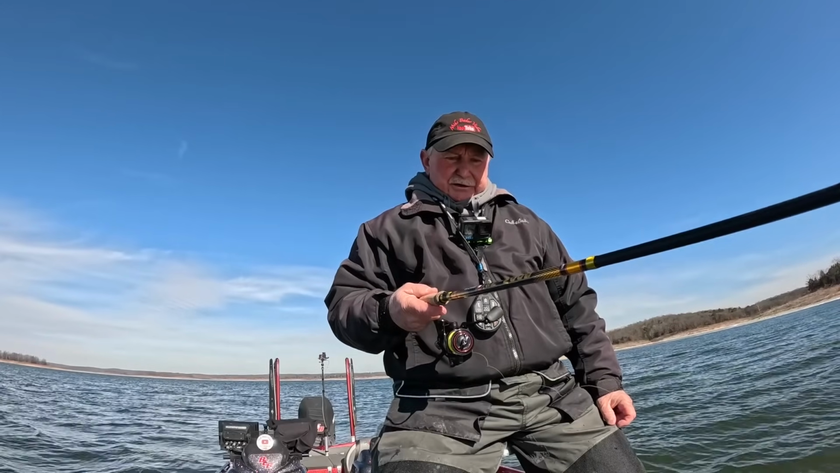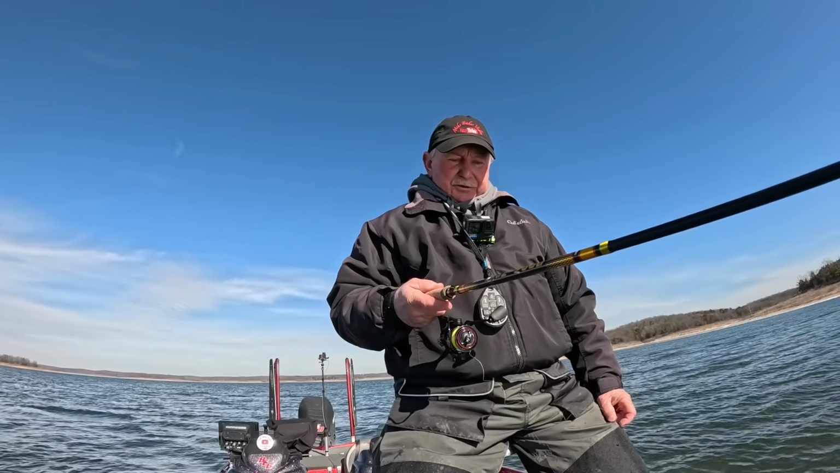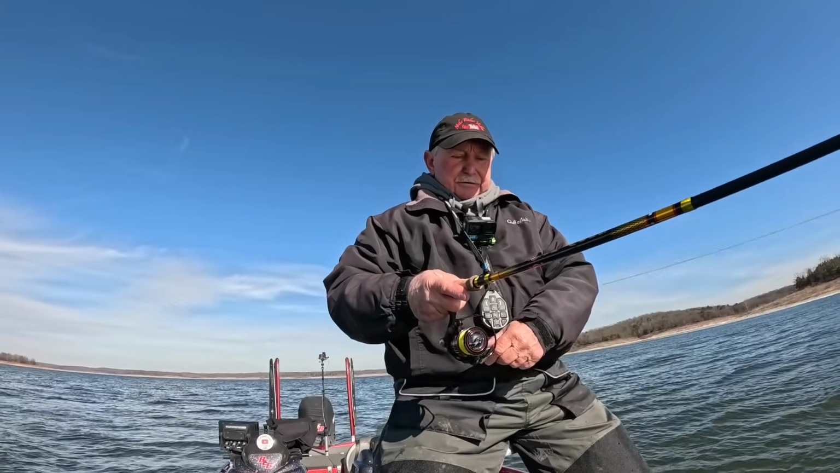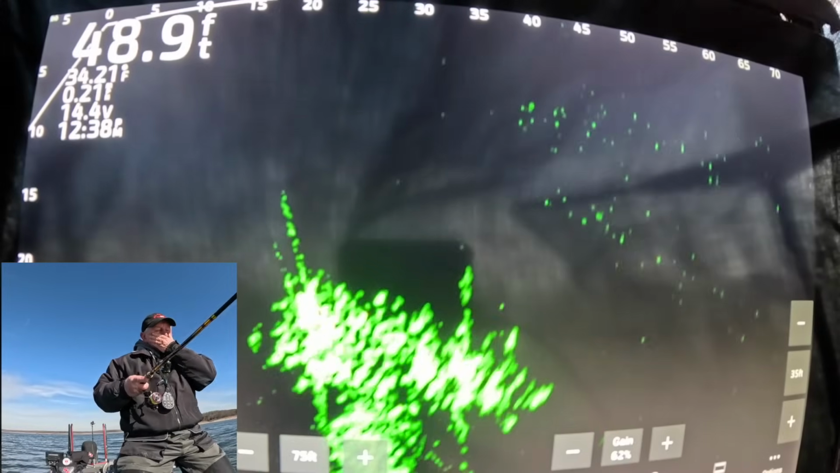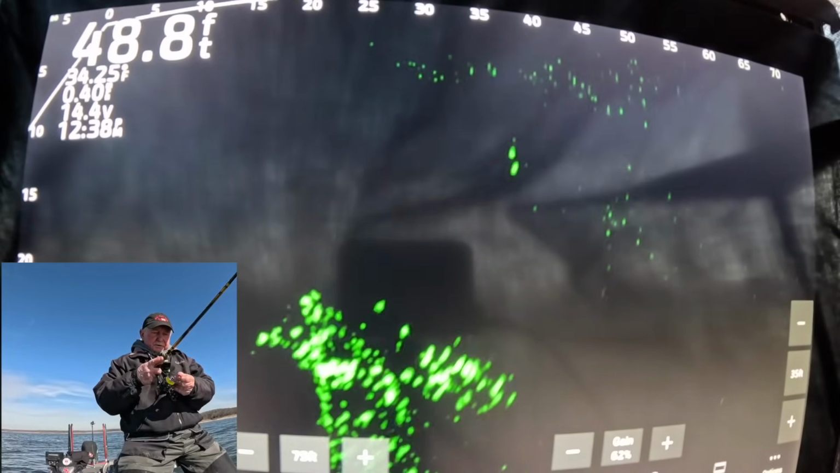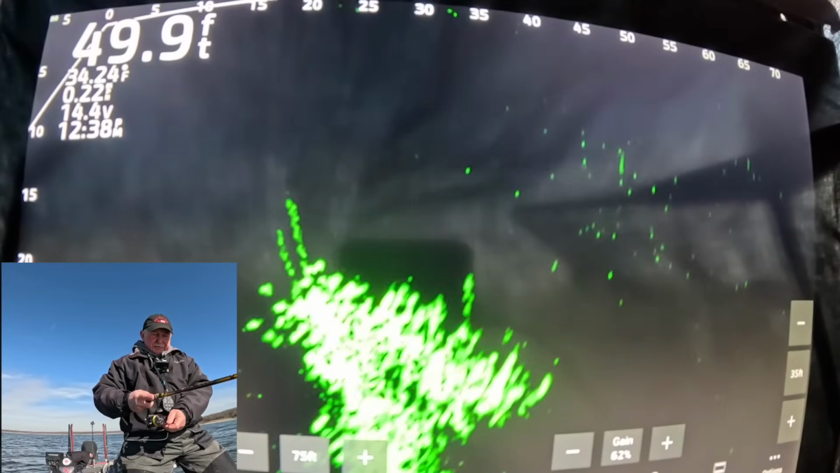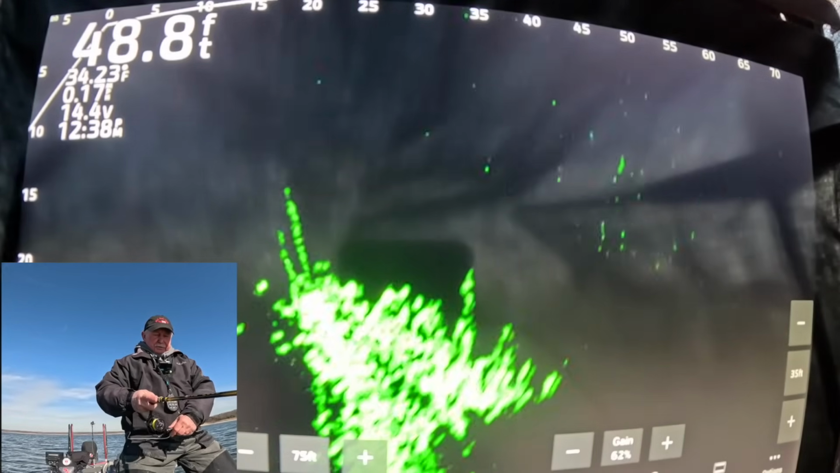All right, I got it on spot lock. I'm going to kind of highlight them, know where they are, cast to them, let it get down there where they ought to be. Just let the spot lock work. Get on down there, jigs. They're down there deep, aren't they, folks? They're 20 feet deep at the top of them. They're going way on down there. It's cold. They're getting down there deeper and deeper.